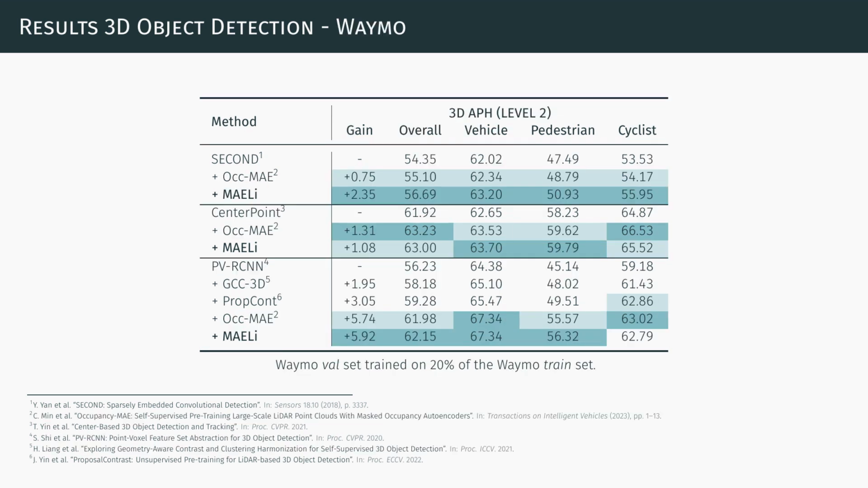When evaluating MAELi on Waymo itself, we observe significant improvements across a wide range of detectors. While MAELi's pre-trained weights are particularly effective for SECOND, they perform comparably with Occupancy-MAE for CenterPoint and PV-SSD, clearly surpassing methods like GCC-3D or ProposalContrast.